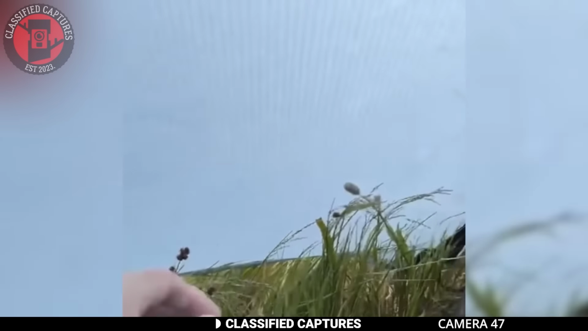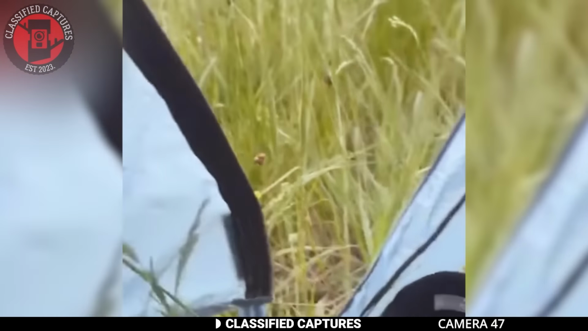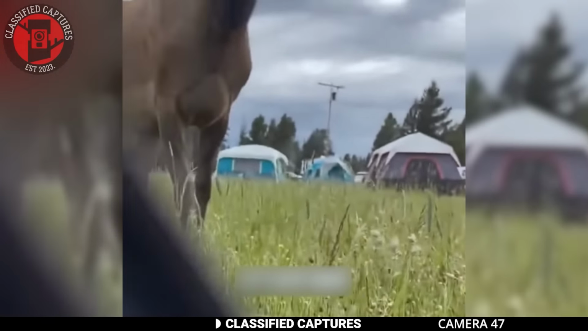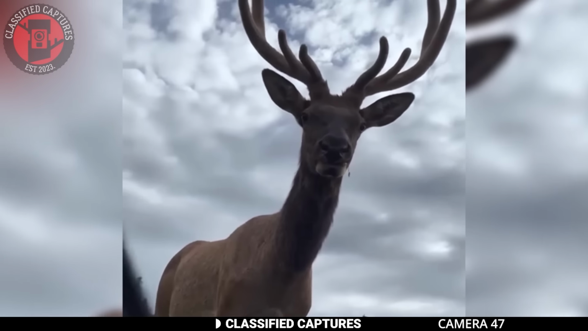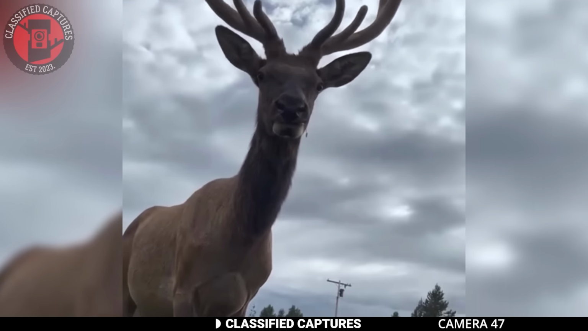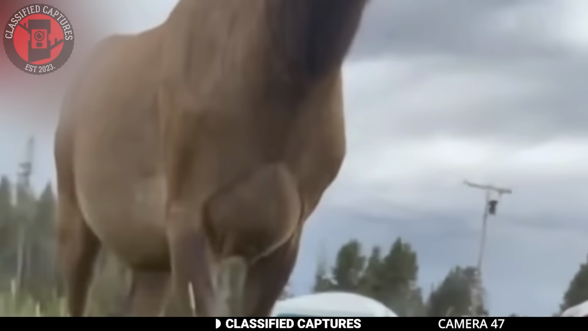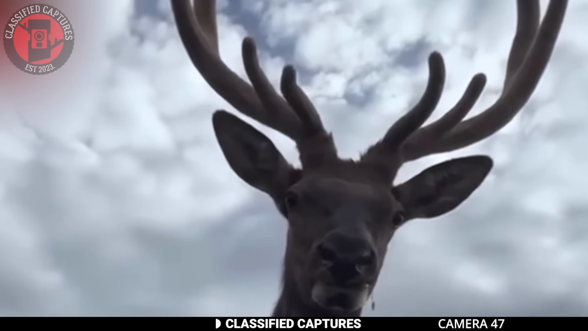Now that's a wild wake-up call. Imagine unzipping your tent all ready to face the day, and boom! There's a deer right there giving you the morning stare down. This camper had the experience and didn't have to imagine it. Lucky guy. It's almost like Mr. Deer there is his campsite guardian waiting for him to join the great outdoors.